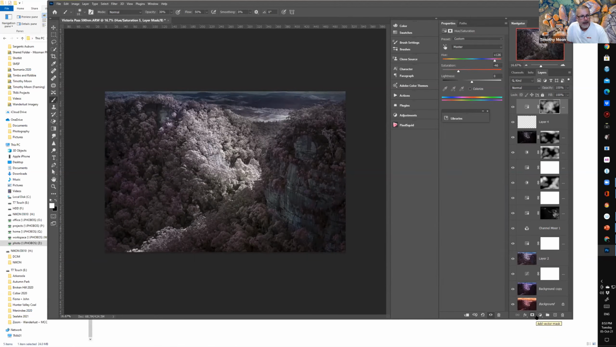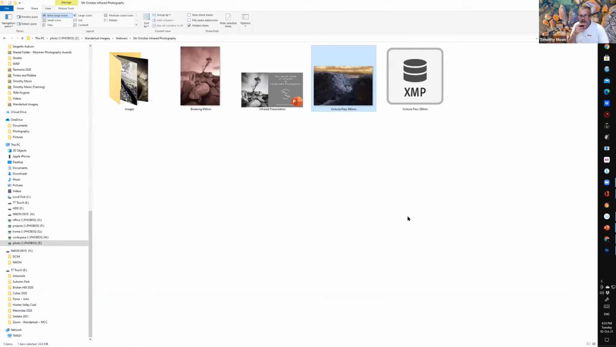So whole different kind of world, isn't it? So it's a whole different approach. It becomes quite different to how you might look at a normal image.